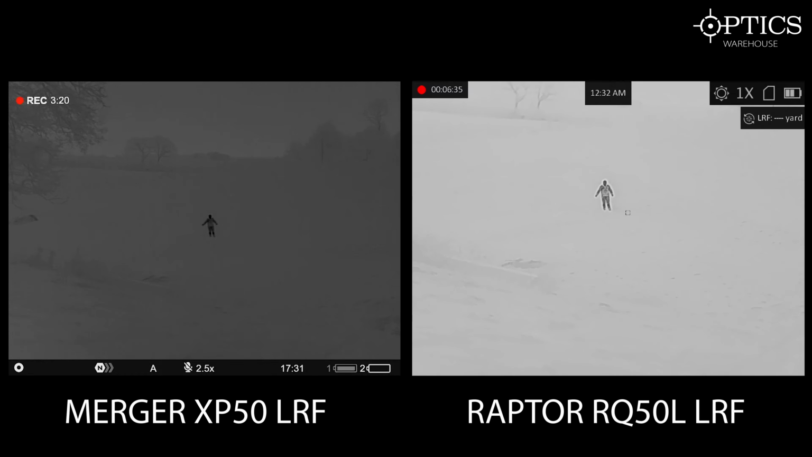Again, in this normal mode, I've had to change it from there. He's just waving his hands now. You can quite clearly see. Maybe it's slightly washing out with the HIK, but bear with me, the conditions have changed ever so slightly. Let me ping that one to show you exactly how far away he is. There it is, 155 yards away. And then if I do it with the Mergers, you see that pops up, and there we go, it's 150. Bear in mind I am shaking about a bit with these two on there, so of course there's going to be a little bit of variation between the two units.